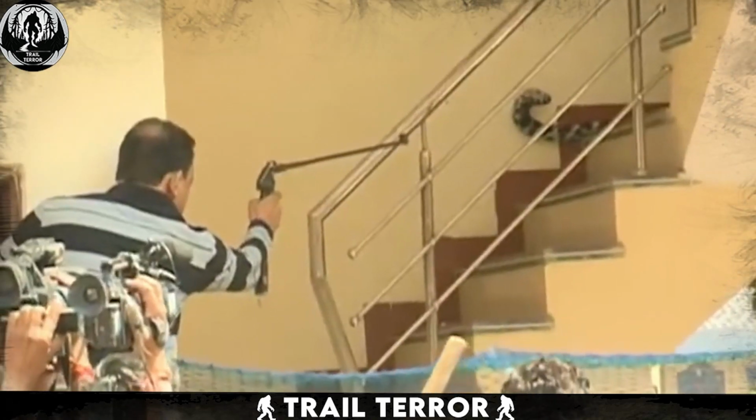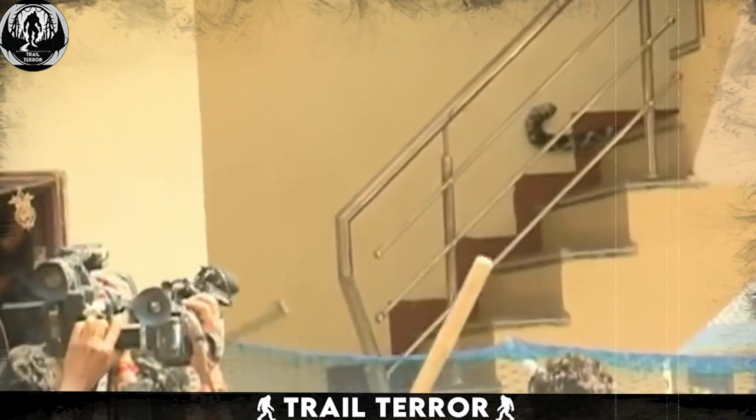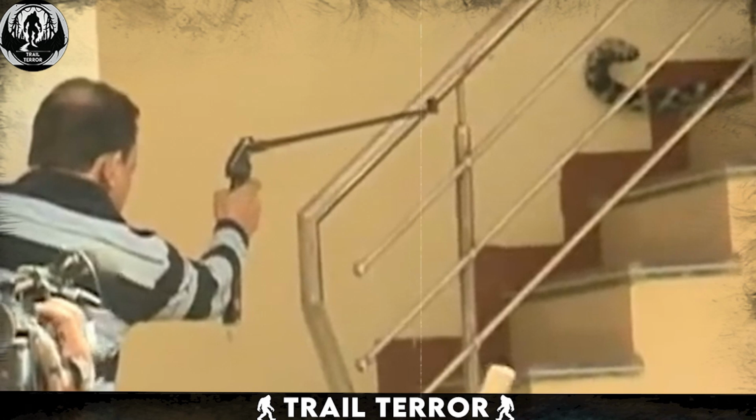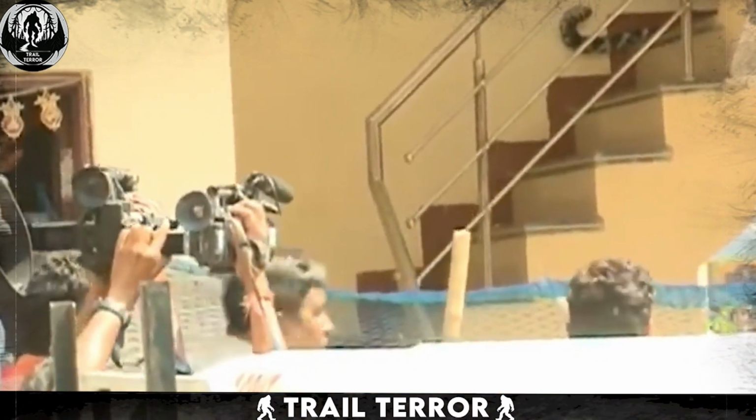The video then cuts to a shot of the leopard perched on the stairs of a different house. A man approaches, presumably trying to tranquilize the animal. However, his attempt backfires as the leopard pounces on him in a swift and aggressive manner.